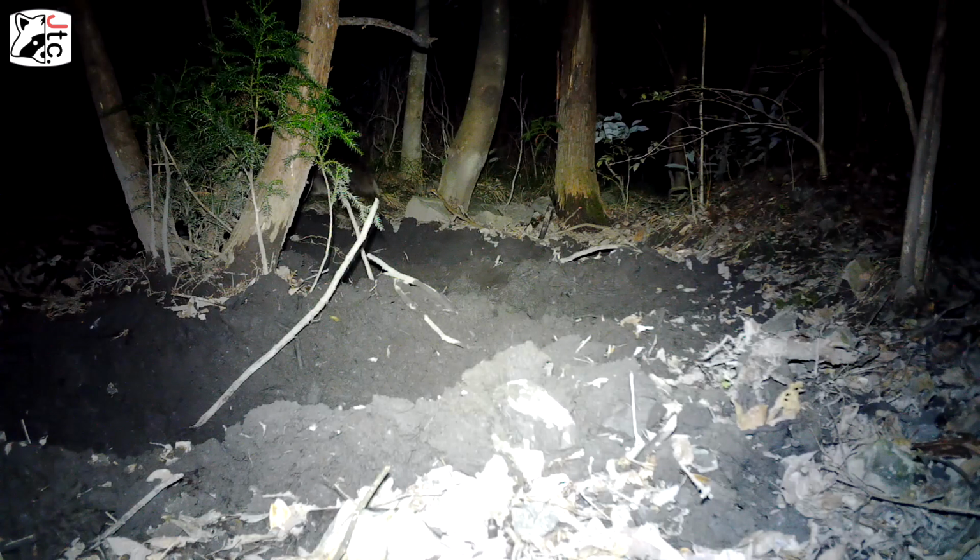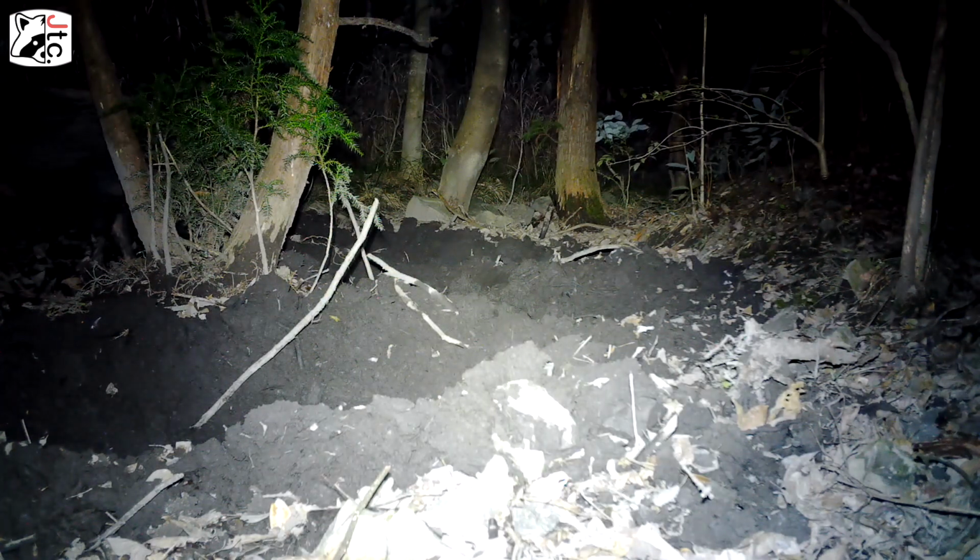Okay, we got a little shy tanuki in the back there. Didn't get very many tanuki this time. It's a Japanese raccoon dog, sneaking around in the back there. That's all we got of him. And who we got next? I think it's another wild boar right there. Yep, another wild boar.